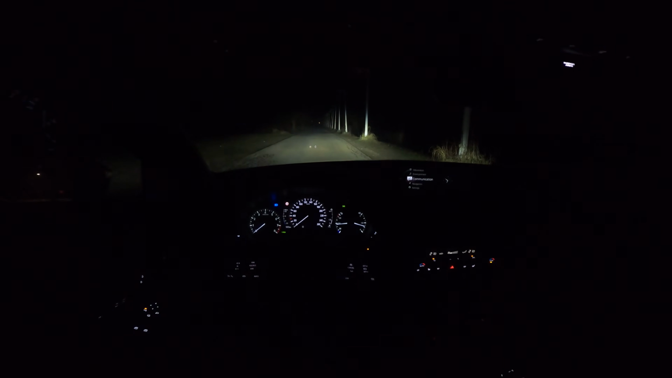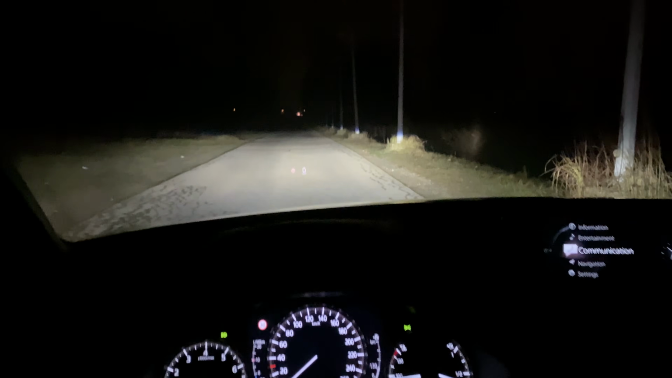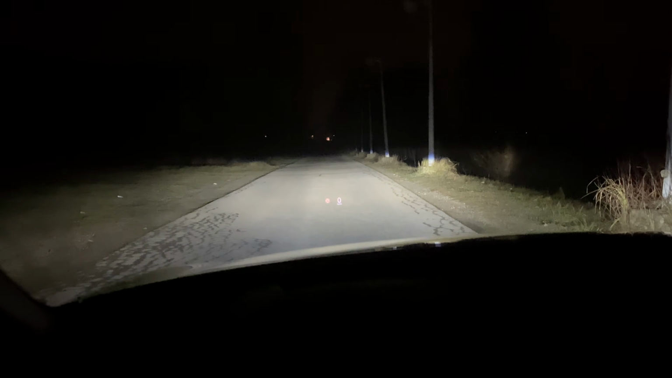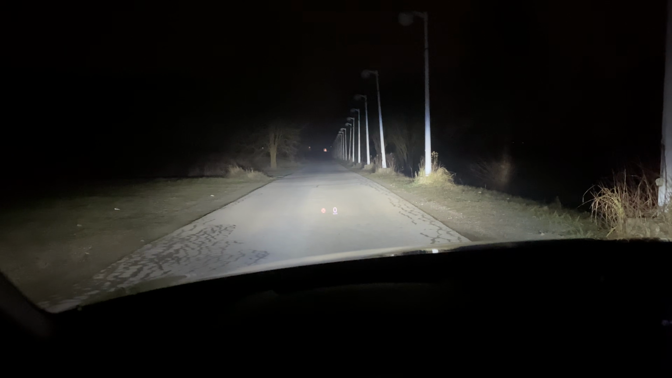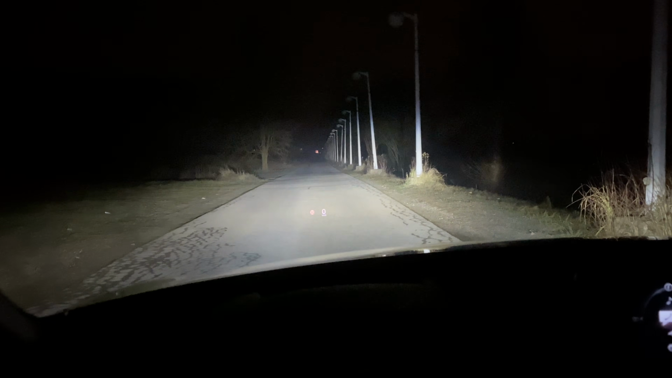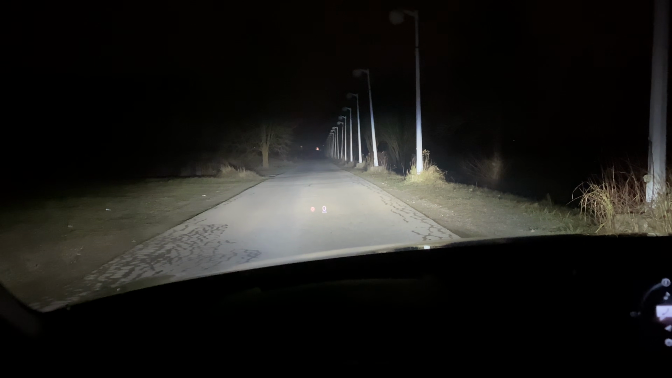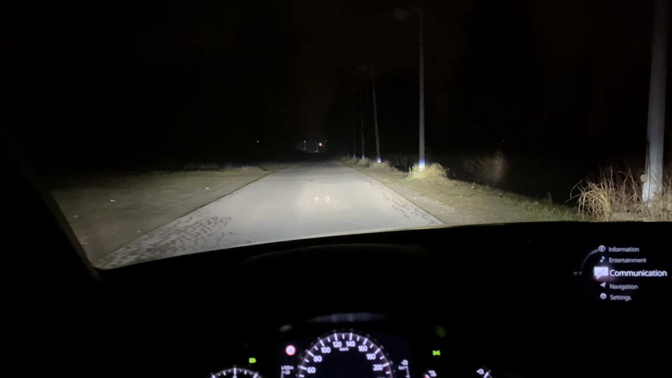In person I can see more. I know GoPro doesn't catch that much. Okay, so this is a wide view just to show you on the iPhone 11 Pro. I'm going to zoom in just to show you. This is a much more accurate view of what I'm seeing. It is a little bit foggy around here because there's a river, but you can see there's a huge difference. The illumination of the road is excellent, definitely.